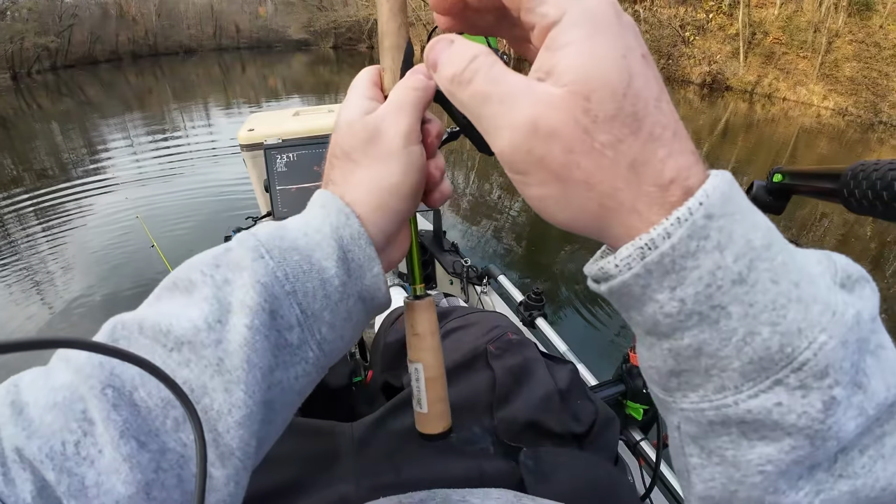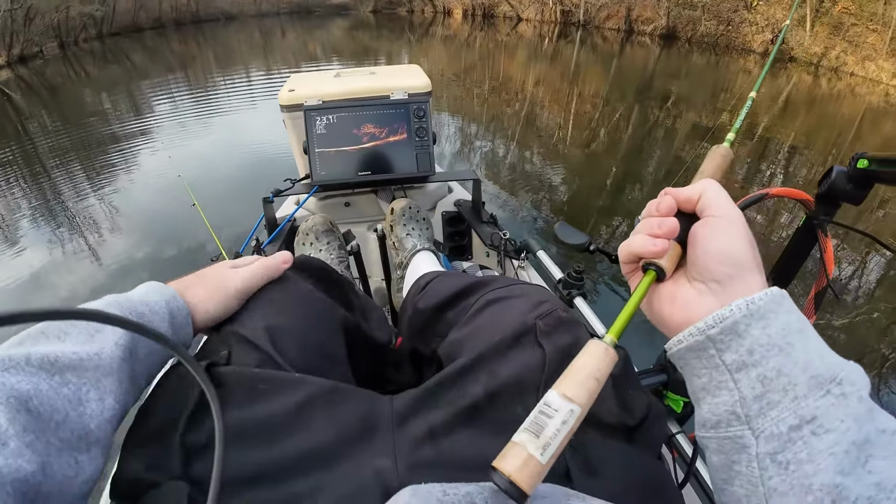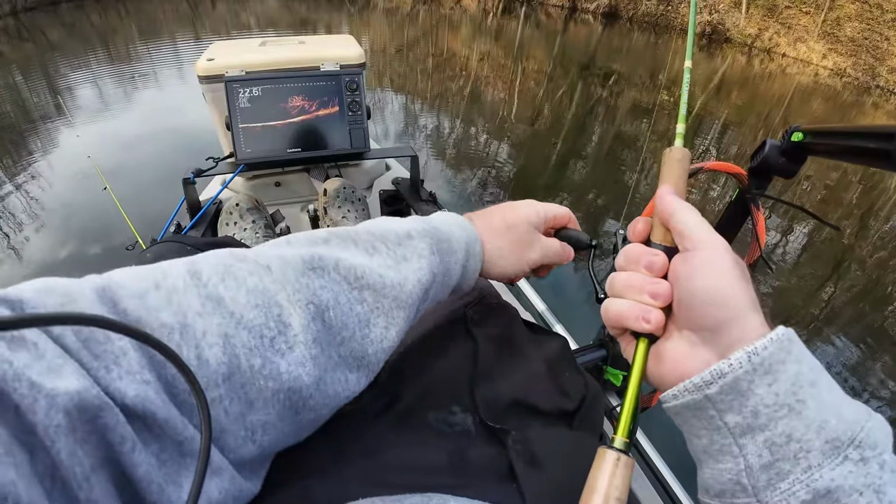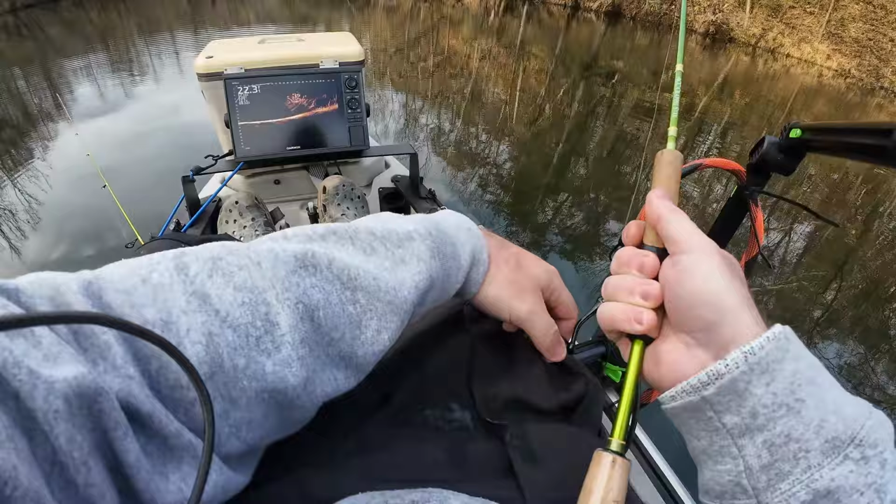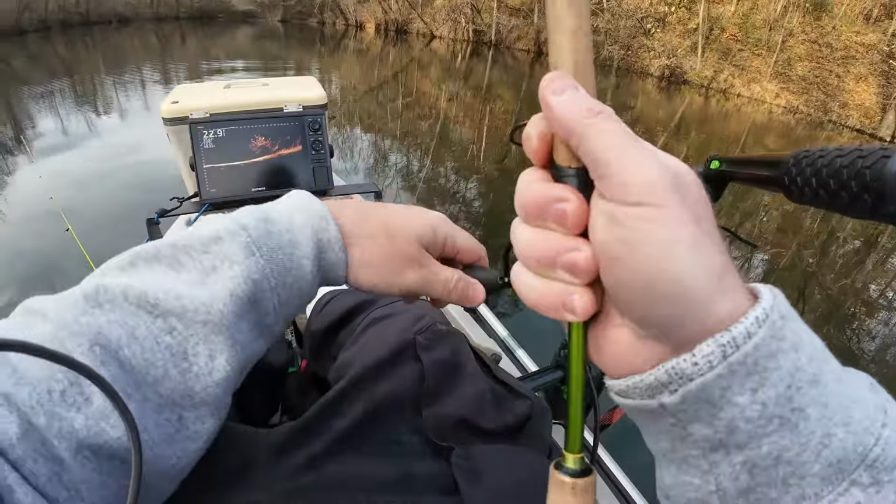There's 2 crappie and a bluegill, I think. 2 crappie and a bluegill right now. So they are a crappie here. I don't know if there are any big ones.